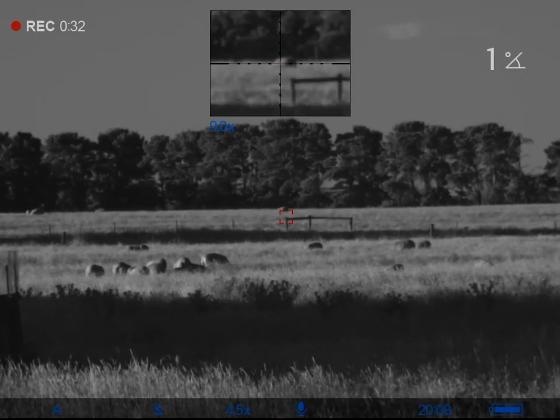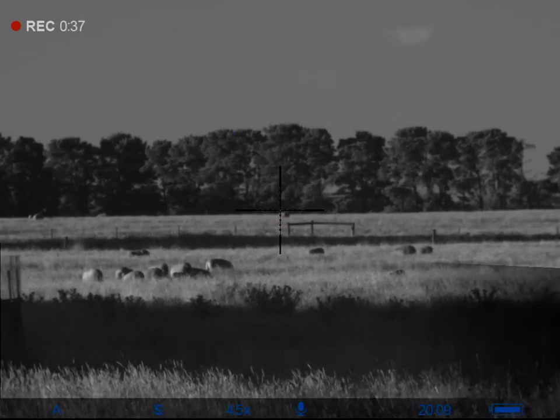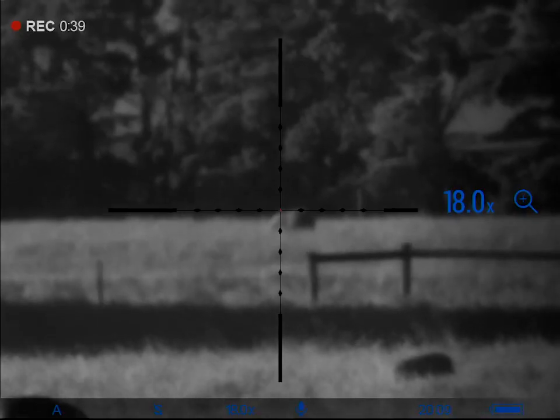Depending on your terrain and your budget and what you're hunting, this is definitely a quality piece of kit, and you should definitely go and check it out. It doesn't hurt to have a look at all the options you have available to you.